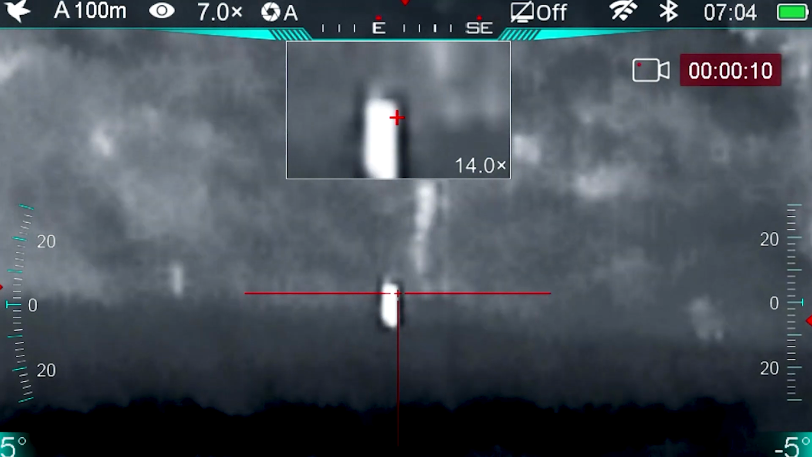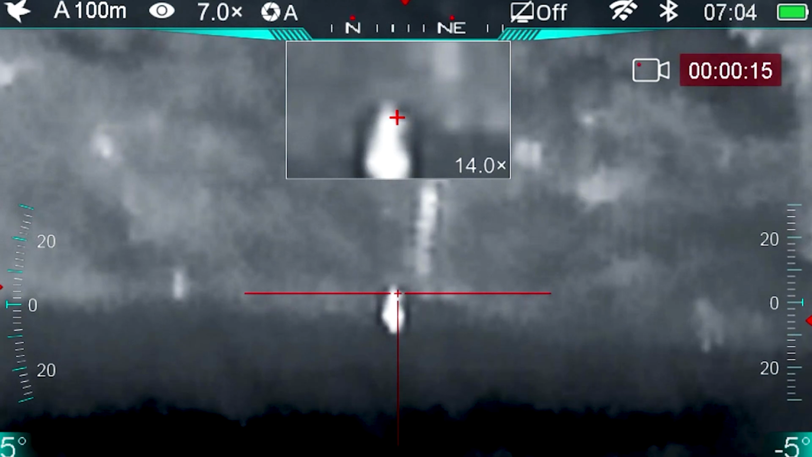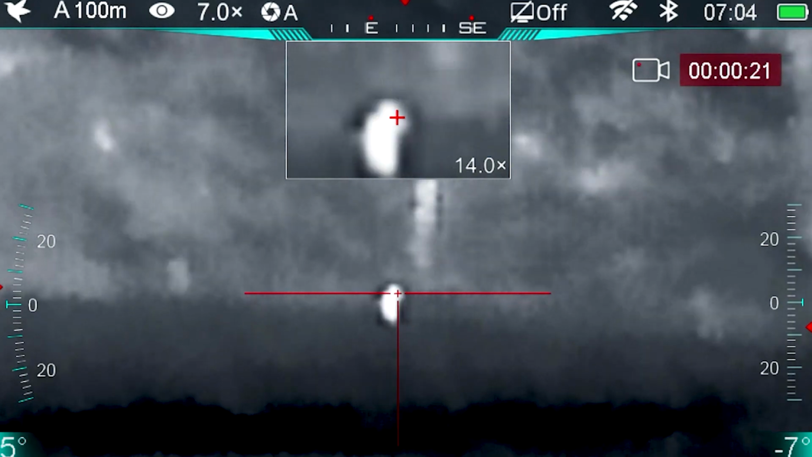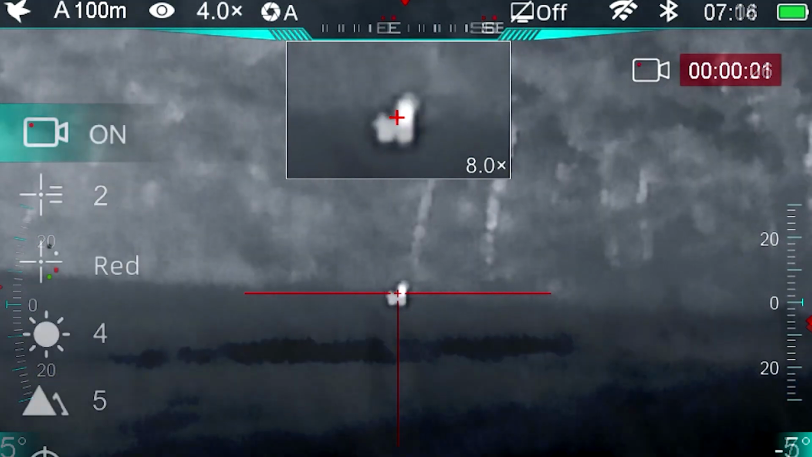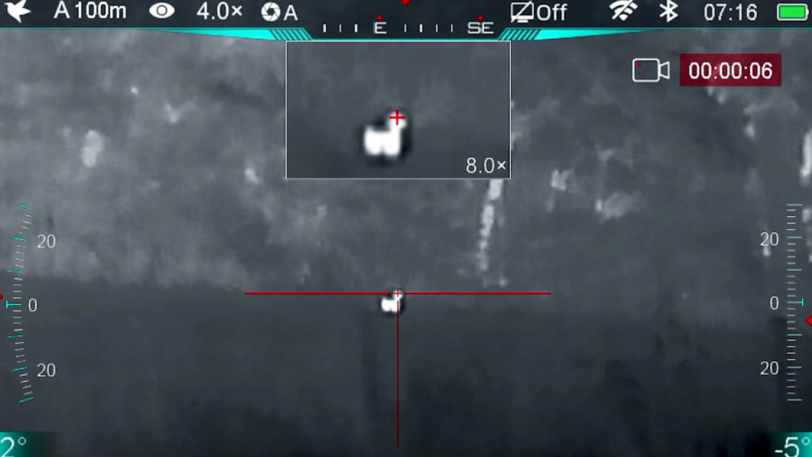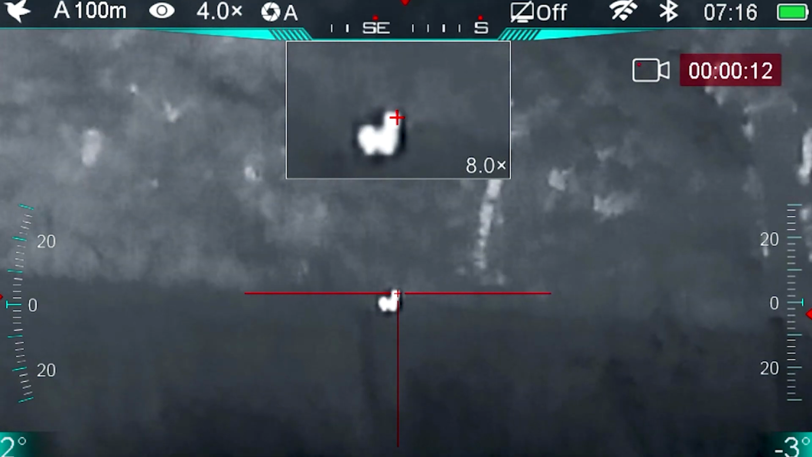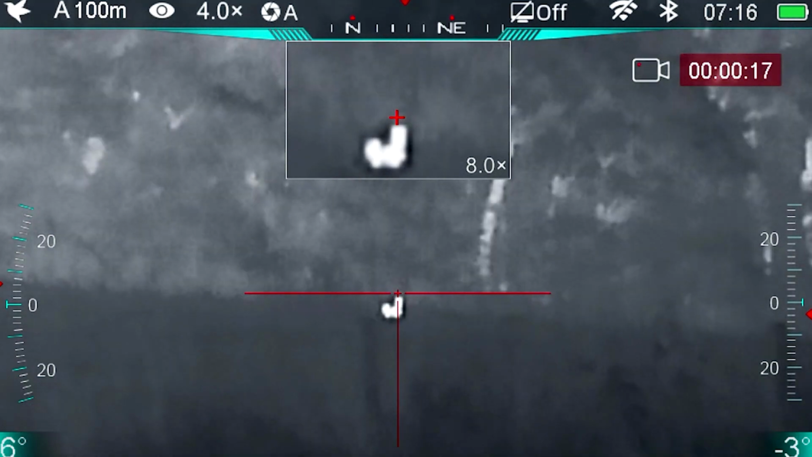Obviously this is a deer. It's 200 metres away as we look. As you can see, I've tried to zoom in a little bit, but it's very pixelated. So target identification is going to be quite hard. Let me just see what happens if I zoom out. So it's a bit better, but I can still only see a white blob. But I've identified it as a deer already, so if that was a fox, I'd be able to take the shot.